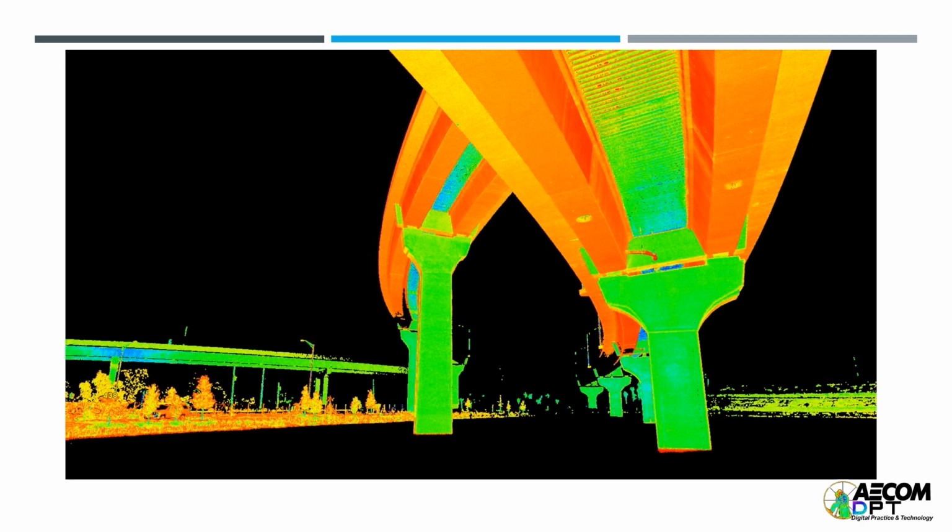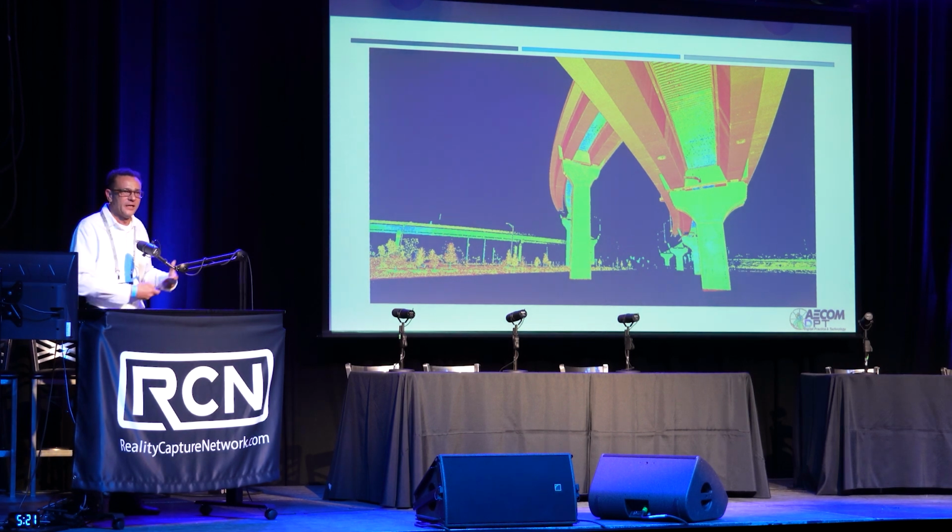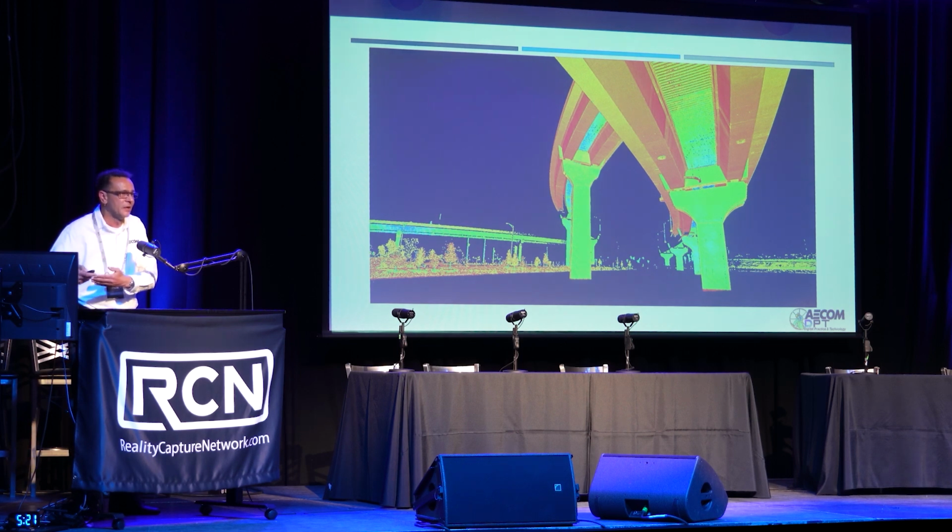New construction for bridges, capturing that asset so that there's something to compare to upon the biennial inspections. It's becoming very huge in our industry that after the construction is complete, the LiDAR scan actually becomes that as-built document that we're turning over to the agencies that they can then go and scan and compare upon their biennial inspections.